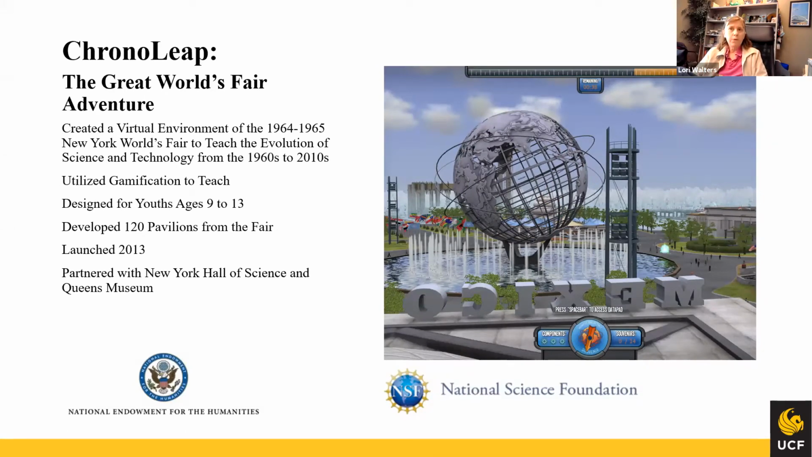So we did ChronoLeap, the Great World's Fair Adventure. We had funding for that from the NEH and the NSF. Since World's Fairs are temporary events and most of the structures are torn down, with only a handful surviving, we recreated about 120 pavilions. We did a game about the evolution of science and technology from the 1950s and 60s, and how they relate to devices we have today, such as our iPhones. It was for kids from 9 to 13.